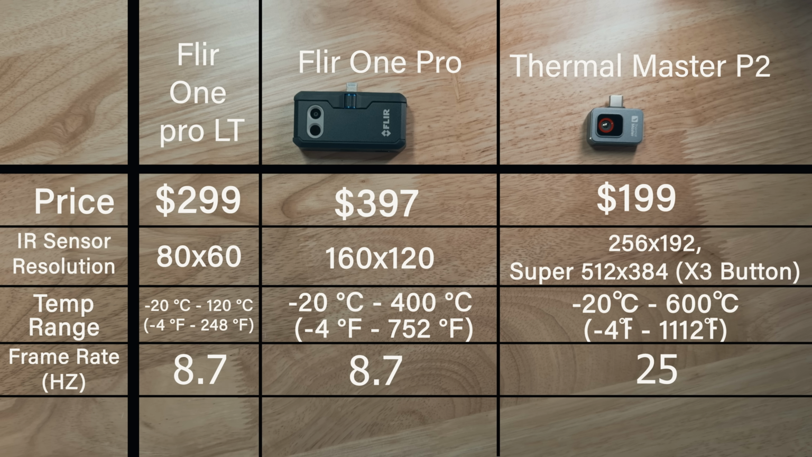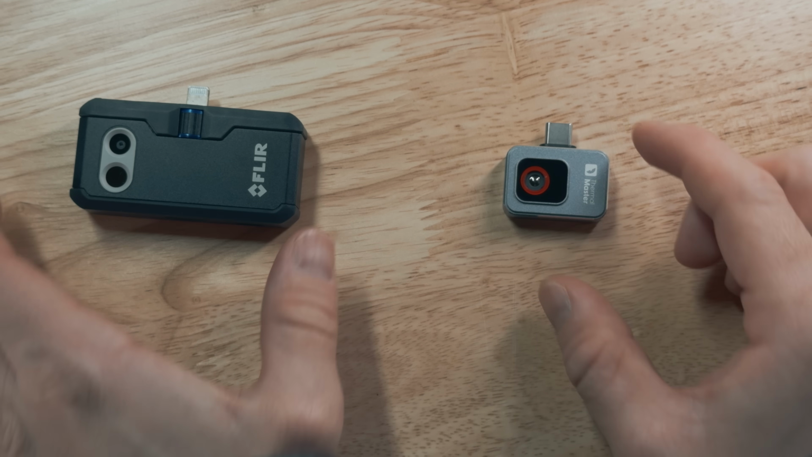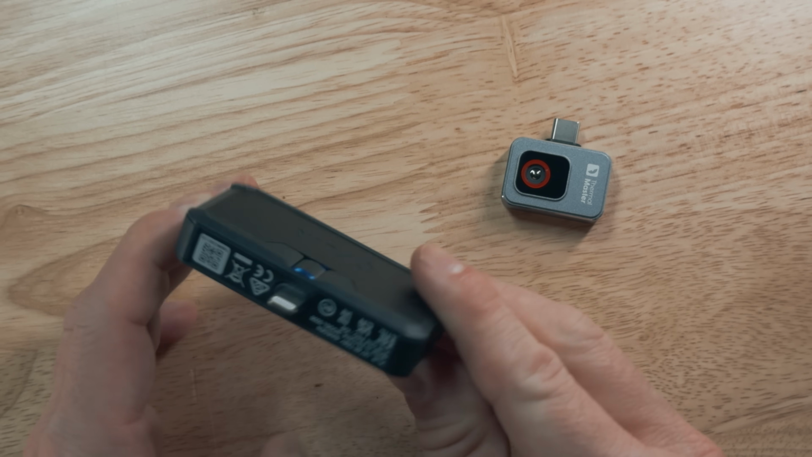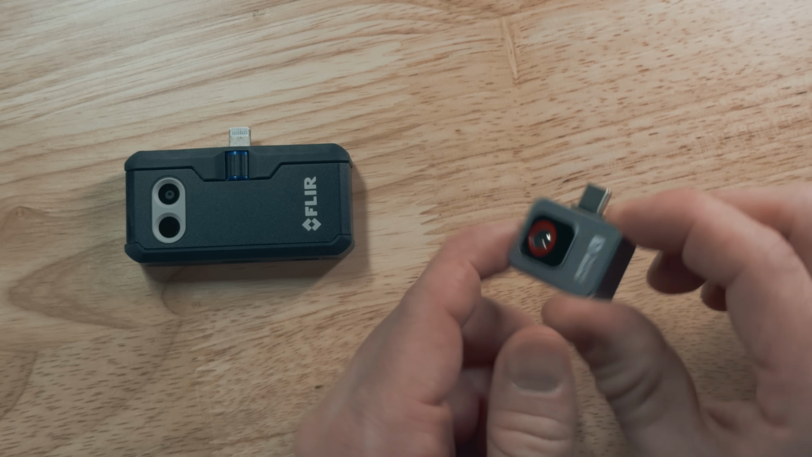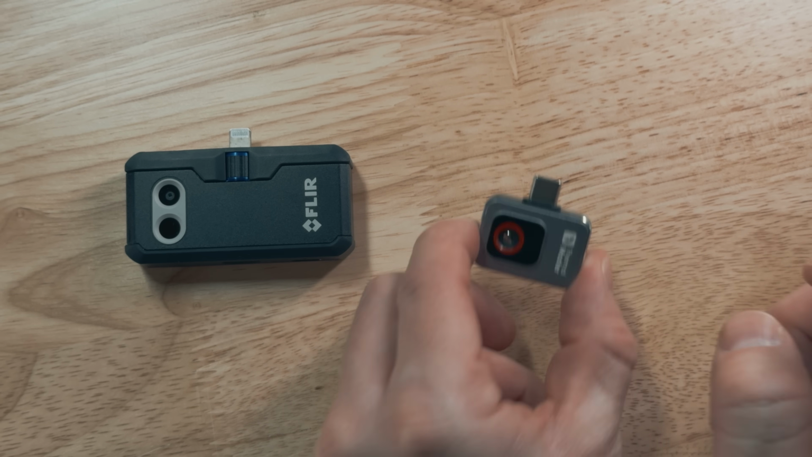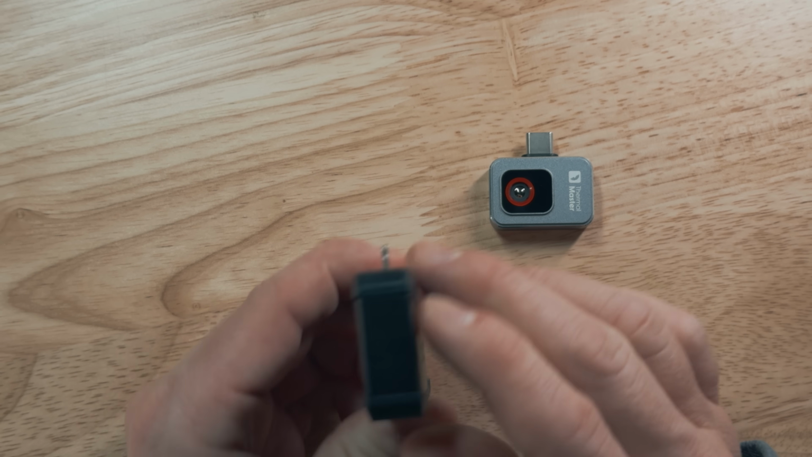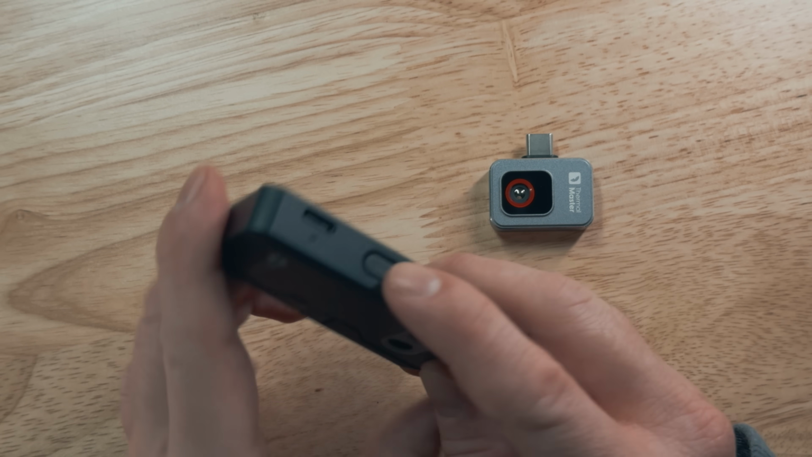Another big difference between these is the Flir One Pro has an accuracy of ±3 degrees Celsius, and the P2 has ±1.5 Celsius. So one of the biggest reasons I would choose the P2 over the Flir One Pro is actually the battery. The P2 does not have a battery. It uses power from your phone. It only uses 0.3 watts. In the Flir One Pro, you have to charge it up. And I think you get about an hour of runtime. There's a USB-C cable right there.